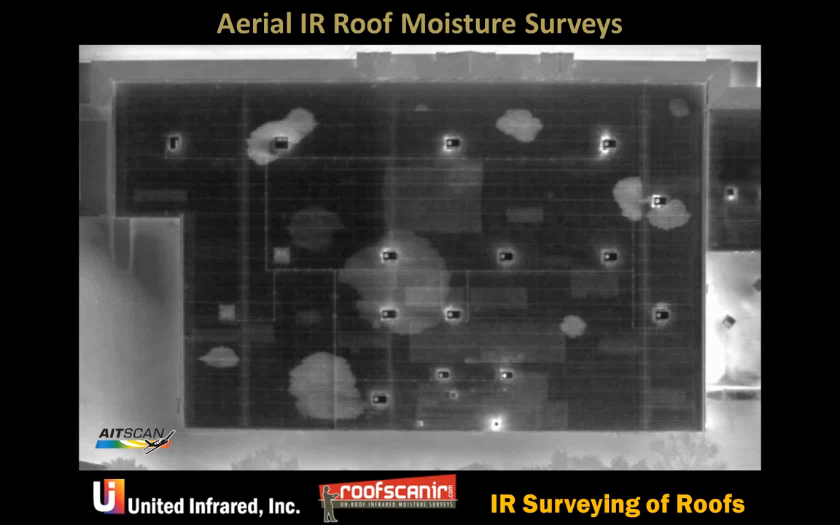And that is becoming a bigger and bigger issue in the roofing industry, because if you cover a wet roof and someone has an infrared picture from before you covered it, and then they come by and take another one and see the after picture, it shows that you didn't take out the water.